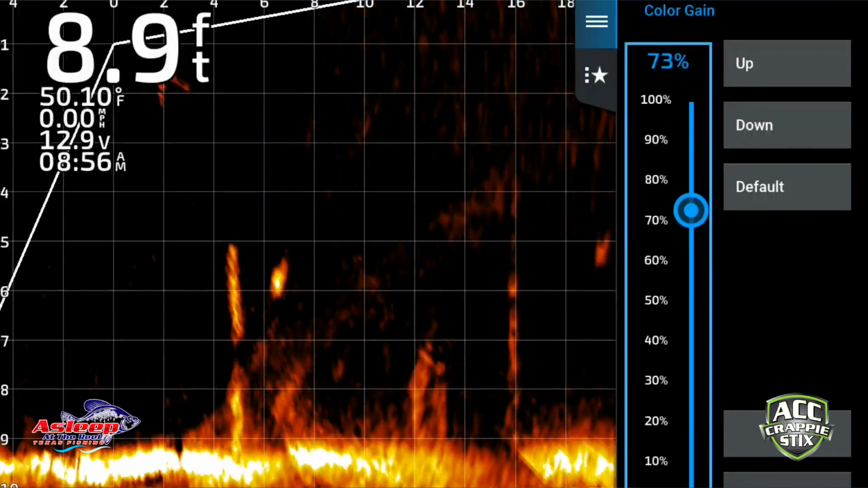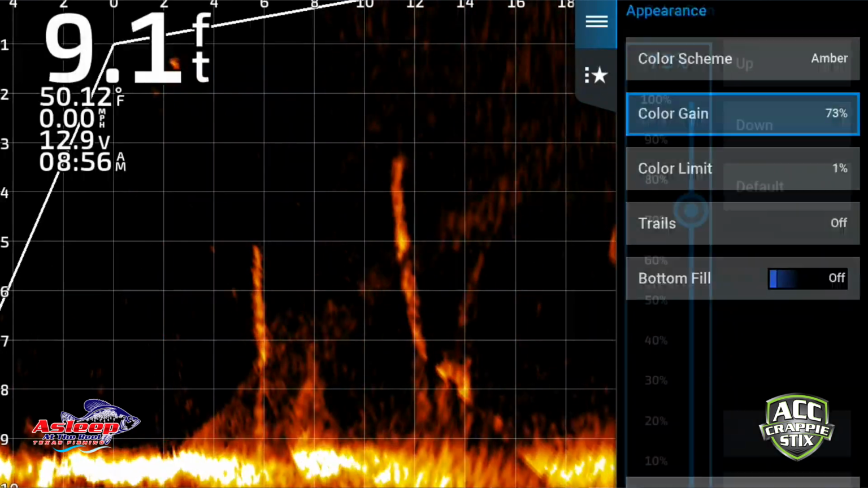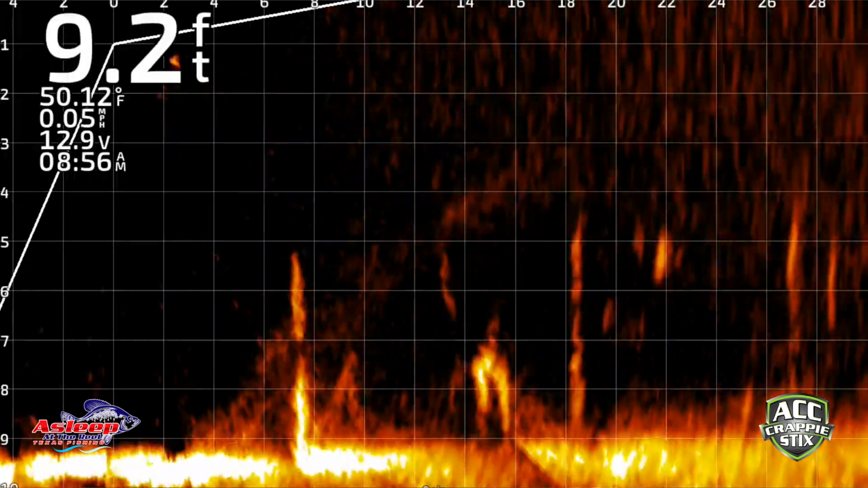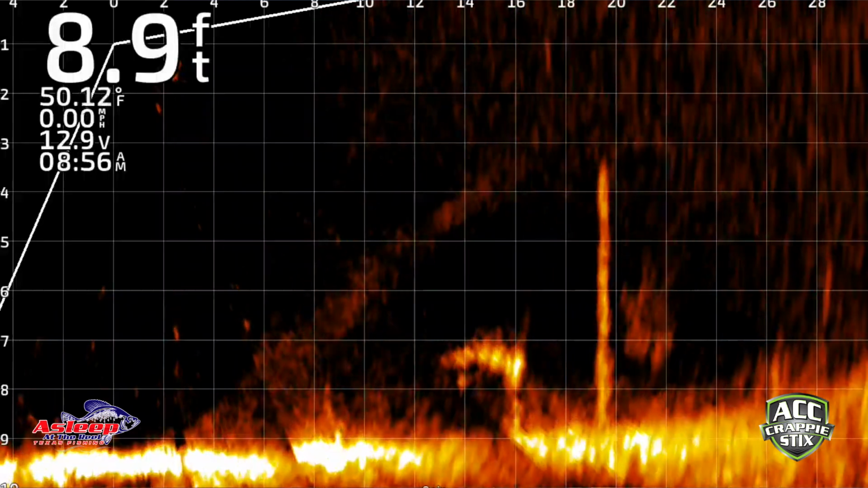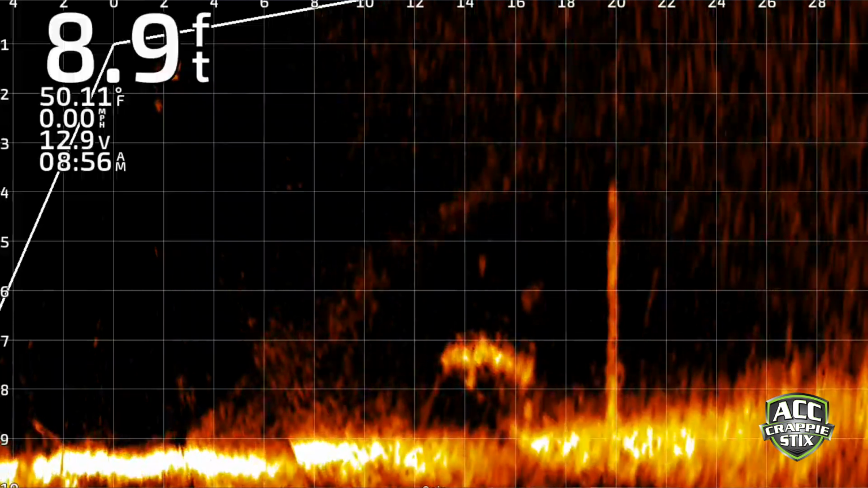There's a fish right there swimming off that tree at 5 feet. And go back, mess with my gain a tad bit, see what we can get it where I want it. It looks pretty good. Yeah, I think that's going to be fishable today. I'll continue to mess with it and see what happens.